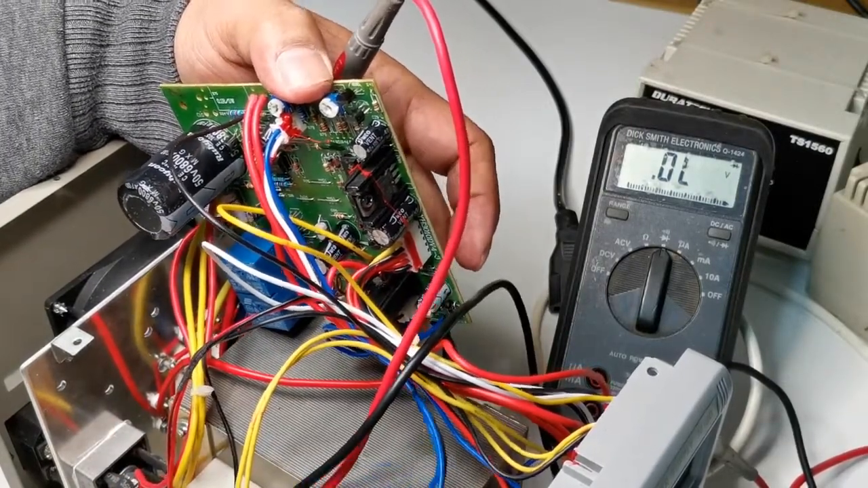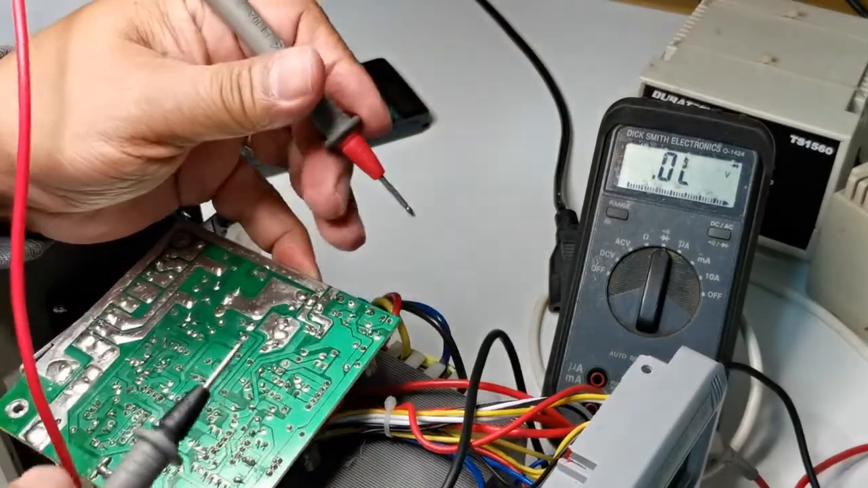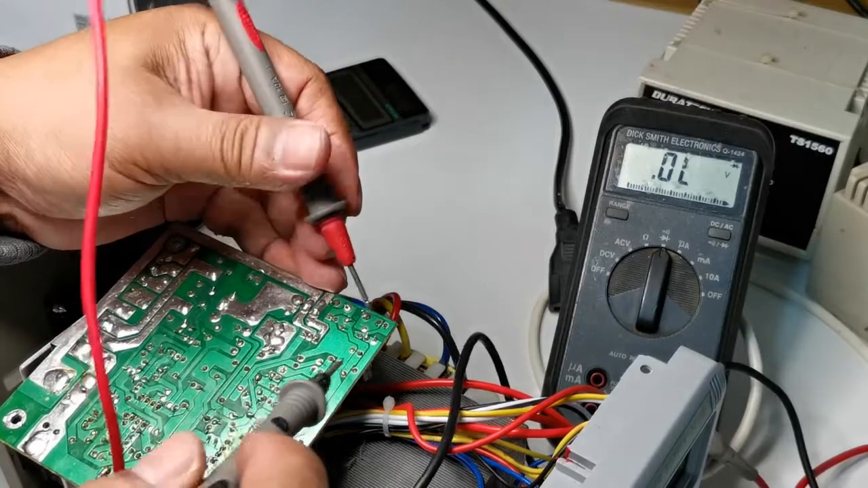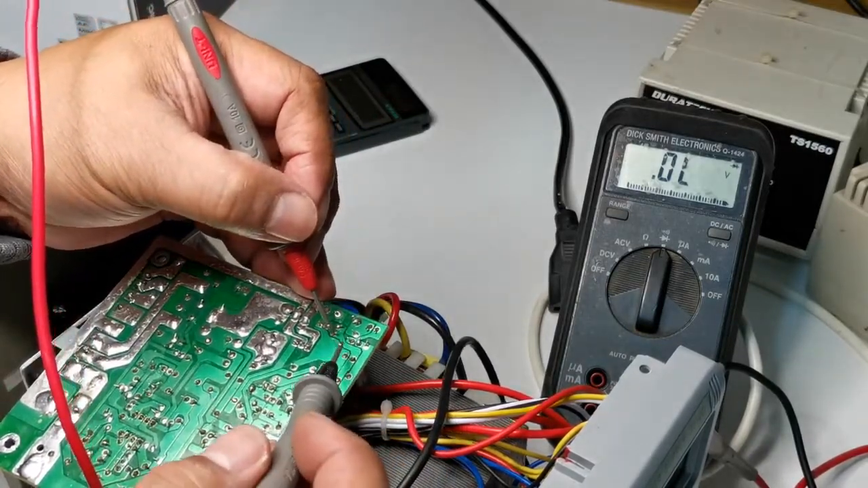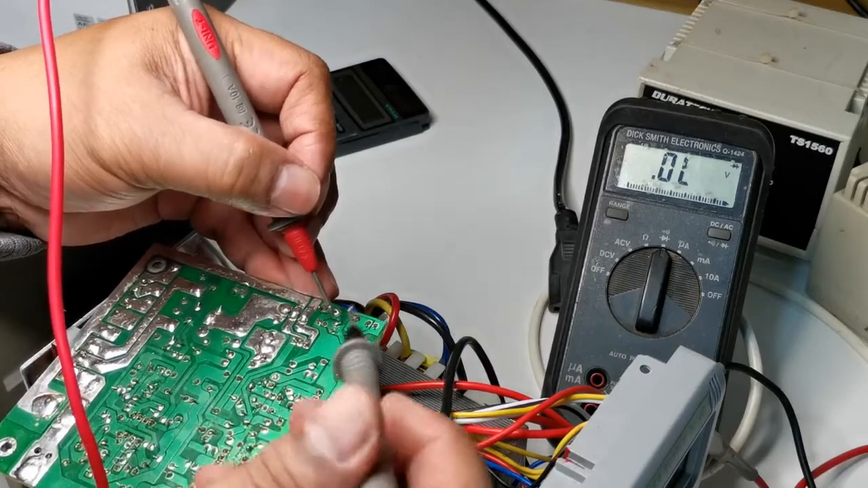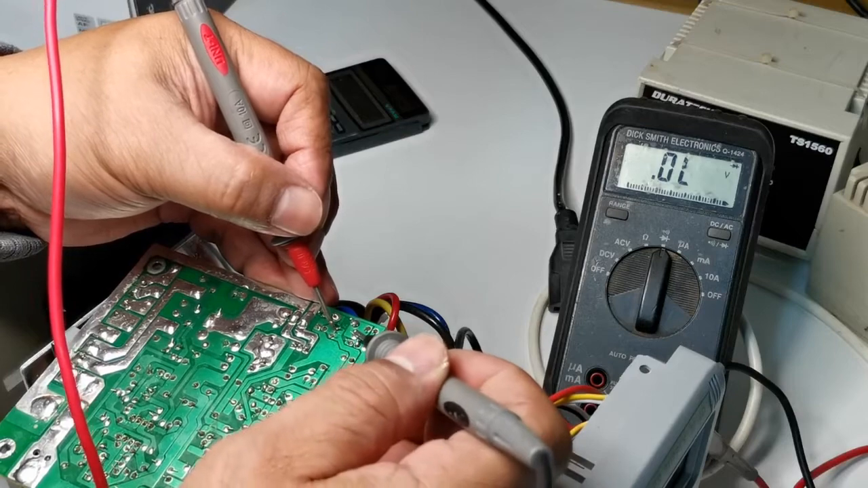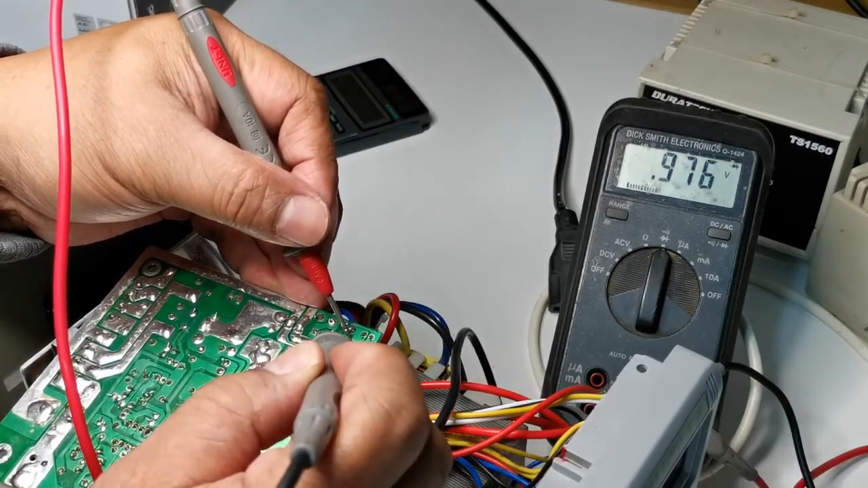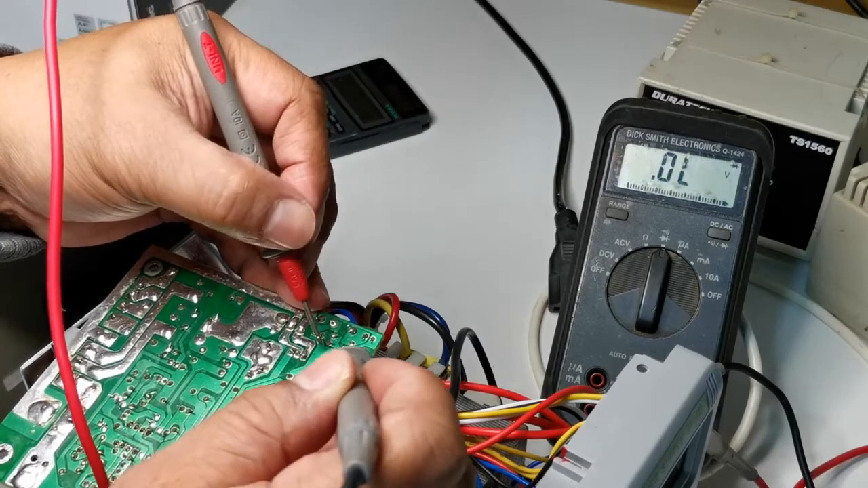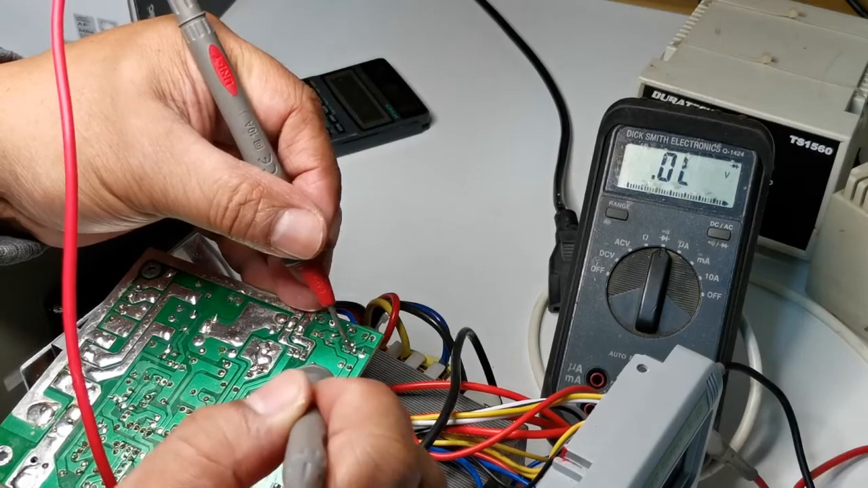Okay, it's coming from the transformer. So that's the supply to the negative voltage of the op amp, coming from the transformer through the diode. We'll check if the diodes are good. To make this negative voltage on this line, this must be forward voltage, which is true, and this is reverse. And this one should also be forward voltage, which is true, and this is reverse.